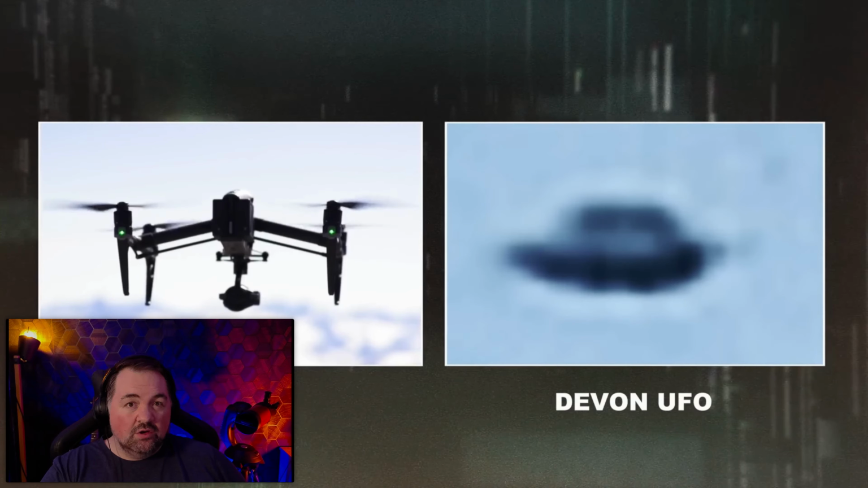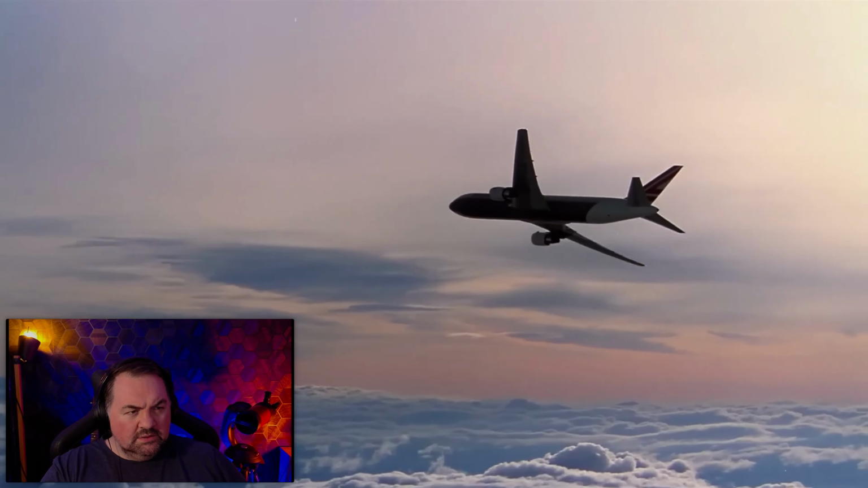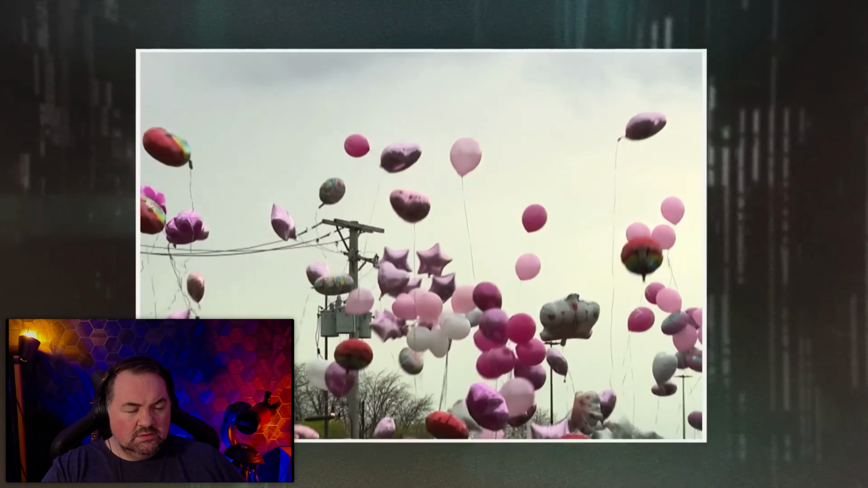They look pretty good, with lights on as well, so at night, you're looking at it going, oh, what the hell is that? But it's actually a drone. Does it even look like it's something that could fly at all? It certainly doesn't seem like it fits the profile of an aircraft, so that leaves a lot of mystery to what this object could be. Some have speculated it's a mylar balloon, which can be formed in strange shapes like this.